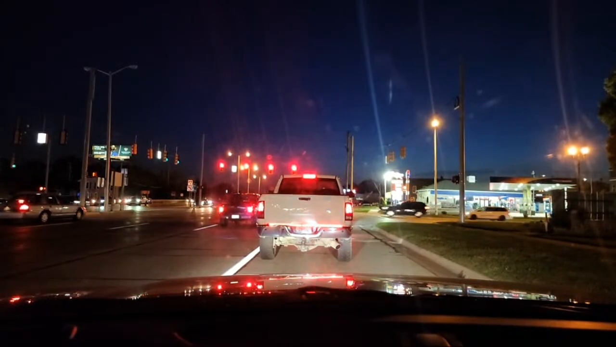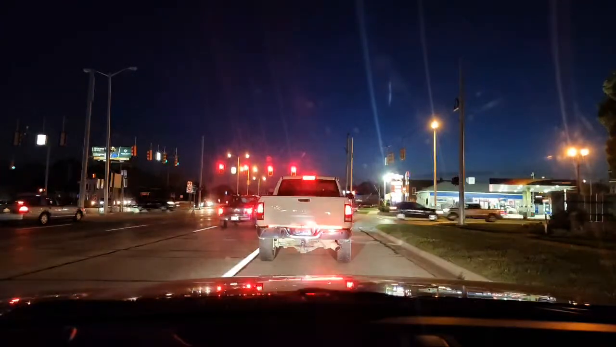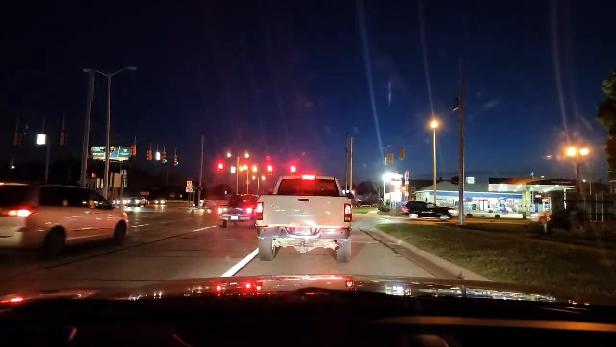And what am I looking at? I'm looking at the intersection. What are cars doing to the left? What are cars doing to the right? Is there a pedestrian walking across the street?